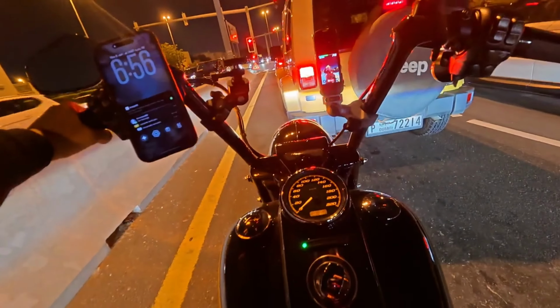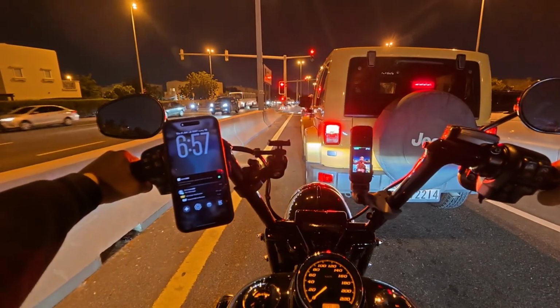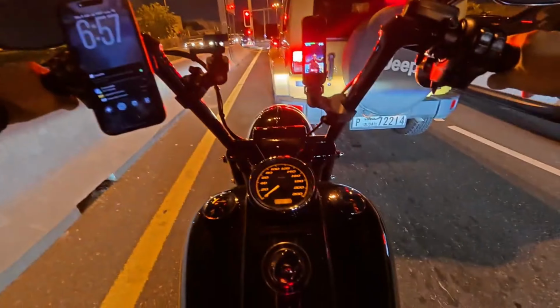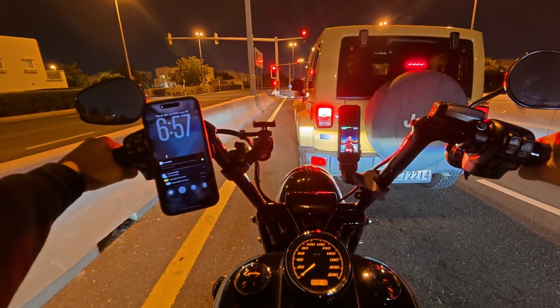It's actually hot in the helmet. I mean, not hot. It's cold outside. We've got some cold weather now, and it's really cold, and it's beautiful cold. And this is where my Harley comes in handy right now. It's like a little warm machine under me to keep me warm.